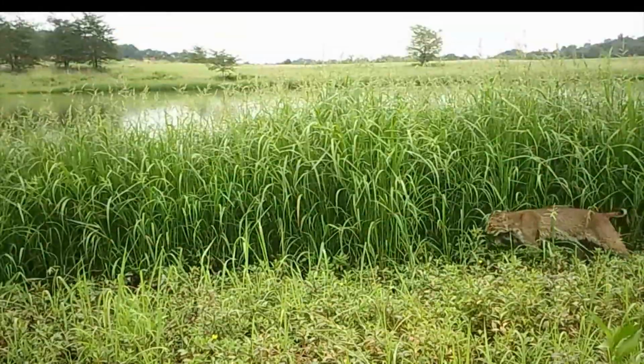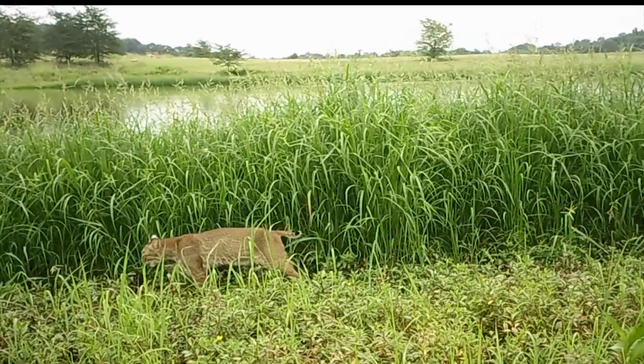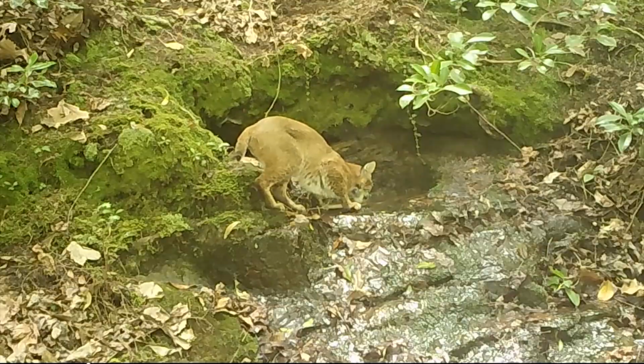We capture a lot of photos and videos of bobcats, and it's interesting because when you're out at Chestnut Mountain yourself, you never see a bobcat. They're very elusive. They just are really good at hiding.